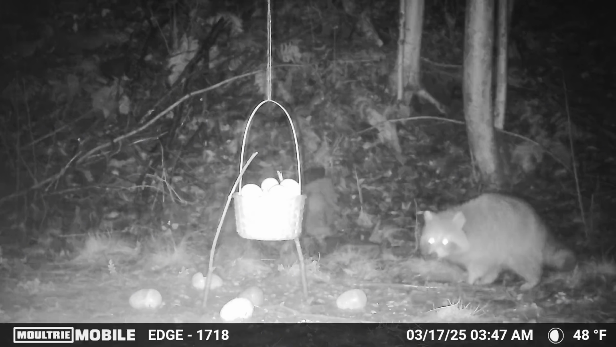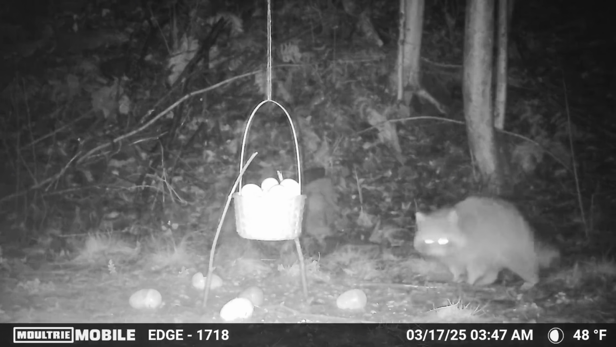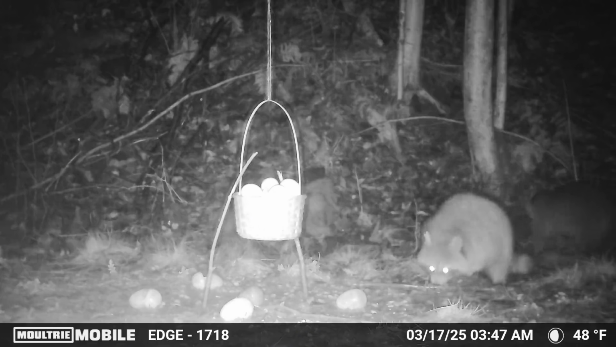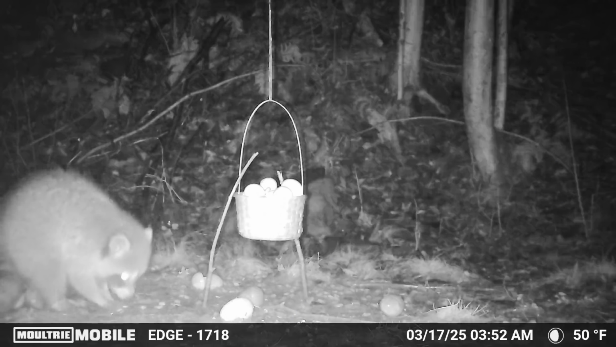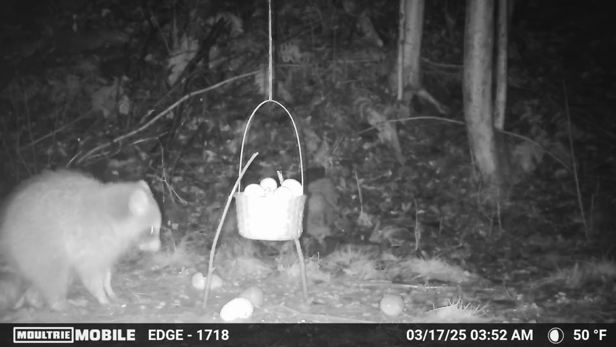So as you can see, it did not take nature long to find the Easter basket placed out in the woods. At first, they seemed a little leery to commit and come in and eat any of their eggs, but as time goes on, they get more comfortable and they definitely started chowing down. This raccoon here seems to have found that if he breaks open those plastic eggs on the ground, they're filled with dog food, and you can see him picking up pieces of dog food off the ground and starting to eat those first.